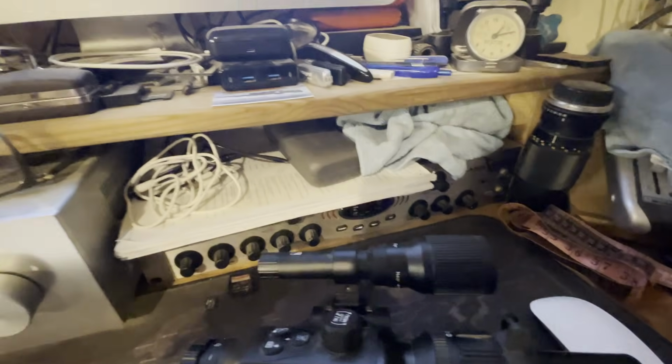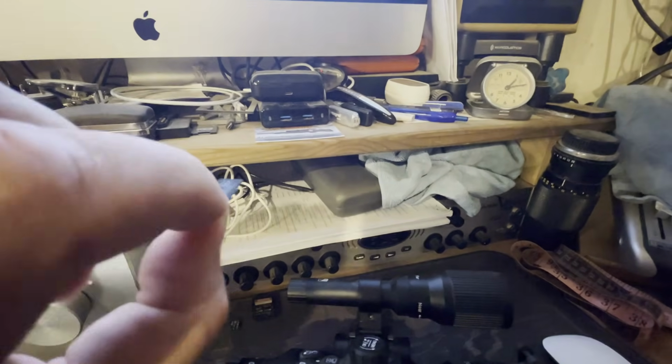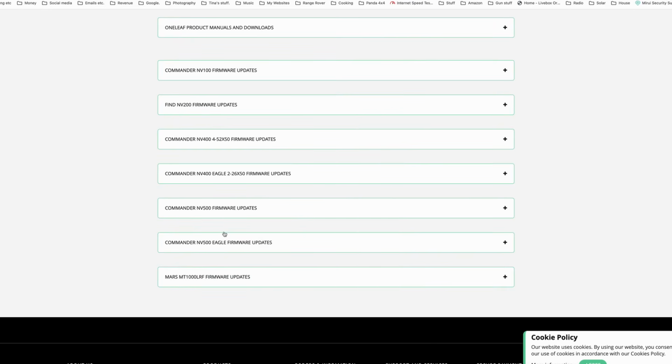Right, I'm going to get it stuck in the computer now. Download some files, but I'll screen record all that. You want that one, you don't want that one. Well, depends on which one you've got.